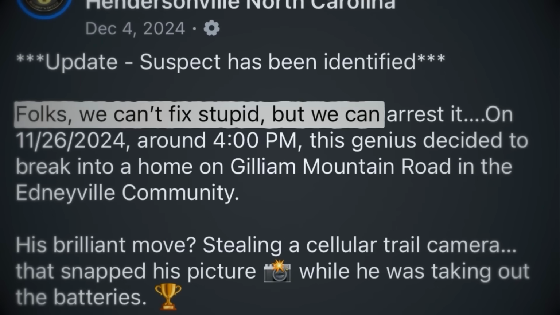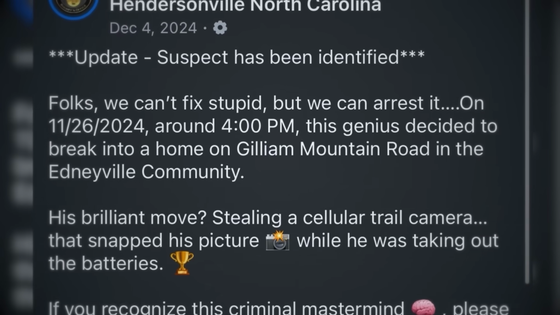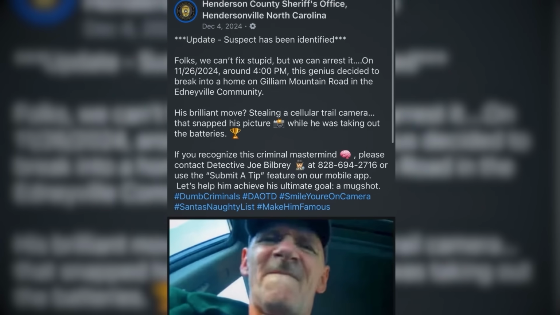The thing that makes this post unique, however, is the fact that police were so dumbfounded by the culprit's stupidity that they outright mocked him in it, stating, quote, "Folks, we can't fix stupid, but we can arrest it." The humorous nature of this resulted in other outlets covering the story, with this "folks, we can't fix stupid" tagline being brought up a lot.